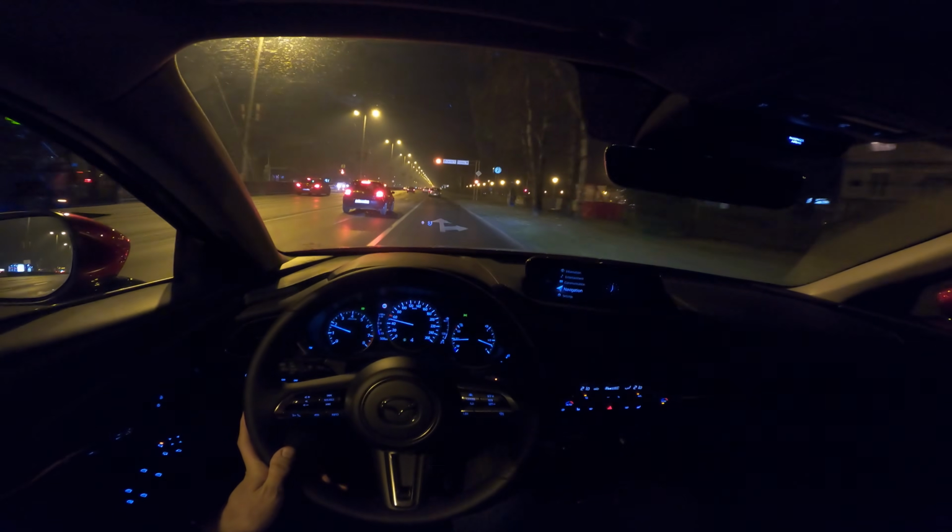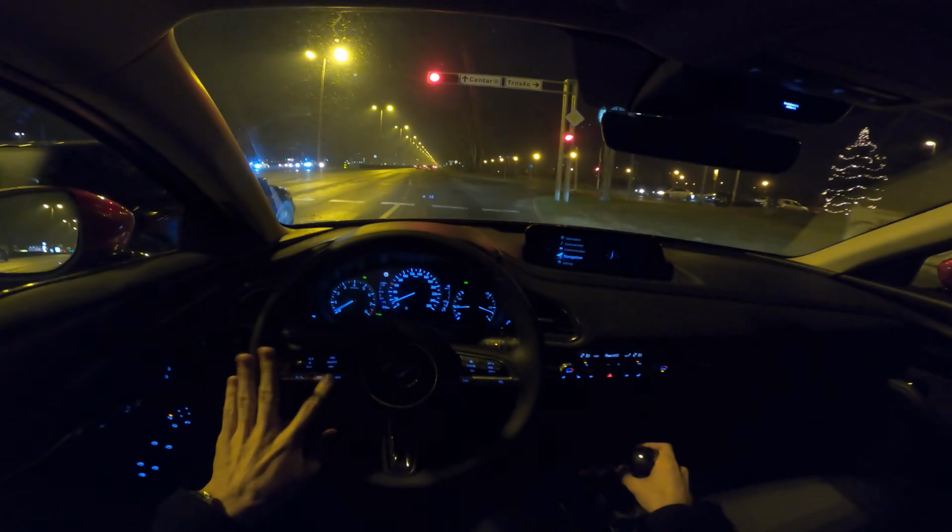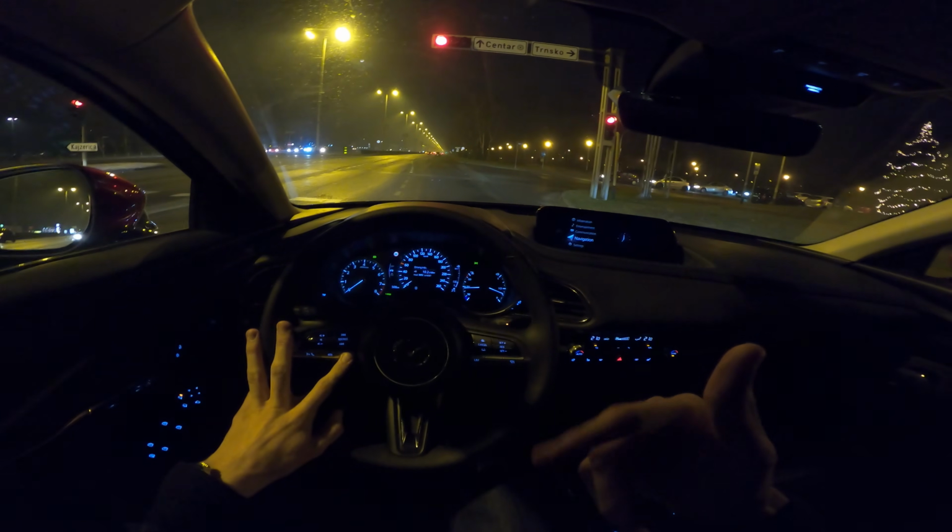Turn around here. It's the unfinished hospital in front of us. So the reverse camera is pretty good quality. I'm going to turn around, stop here, and then continue on later. Just managed to get to the traffic light, so only to show you the views here.